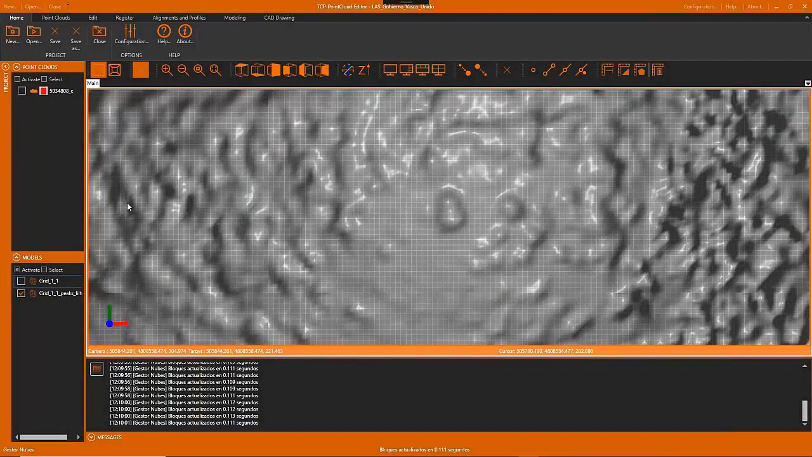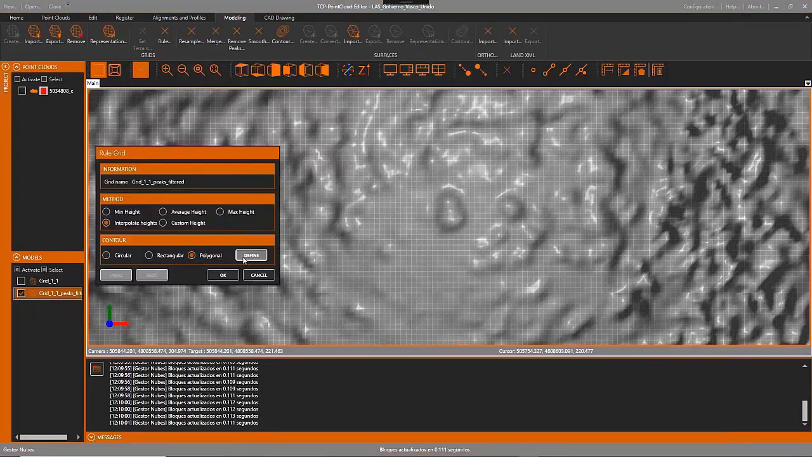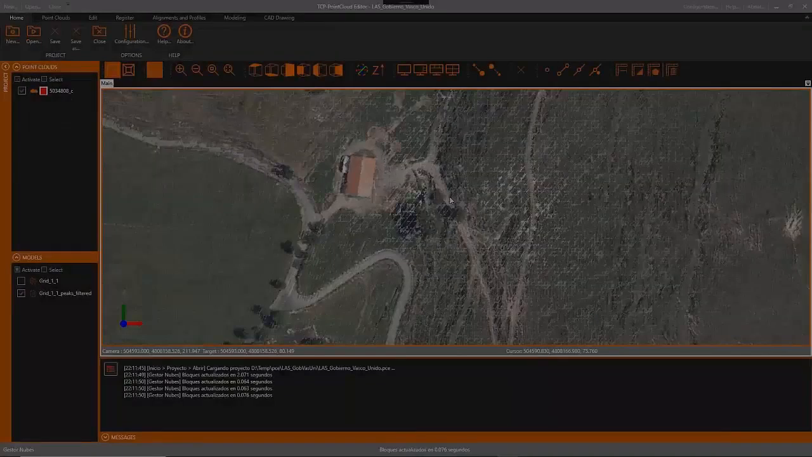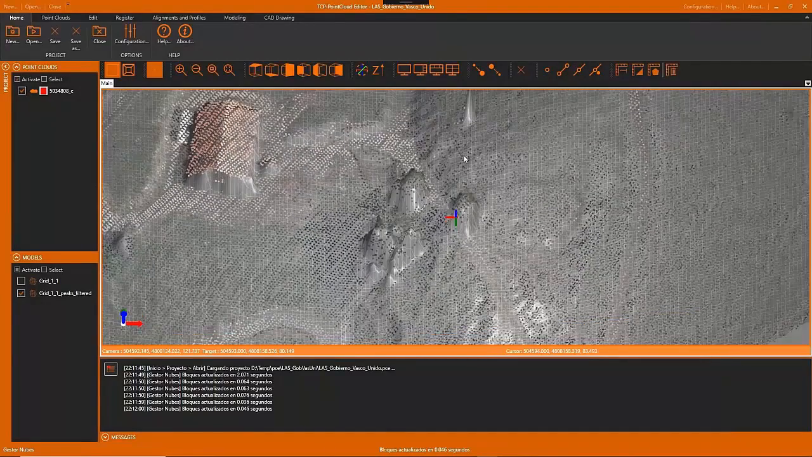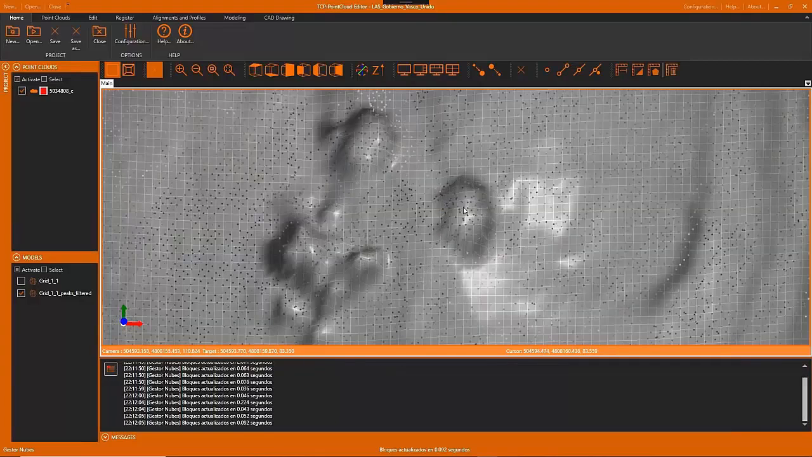Now we are going to edit the grid. The first tool we are showing is the rule grid, where we select an area of the grid that we know that is wrong, maybe due to the vegetation, and we have different methods to change the grid. We can apply this operation, or we also may undo the operation if we have a wrong result.